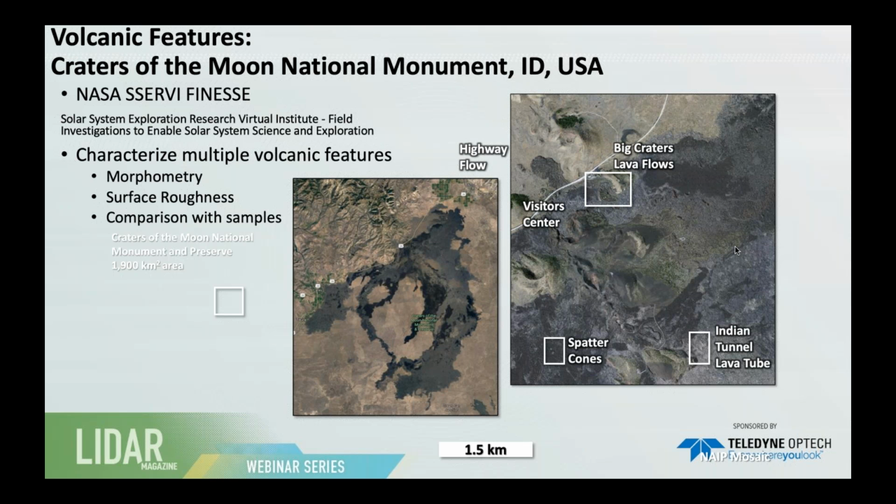which are some of the youngest lava flows in the United States. They're about 2,000 years old, but with the main goal of understanding exploration techniques and, given a limited amount of time in an area, how do you maximize the scientific return and exploration of that area?